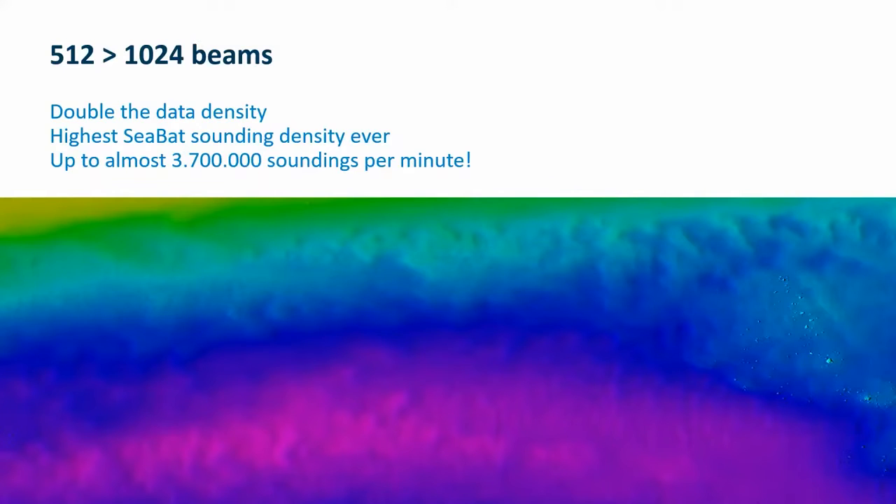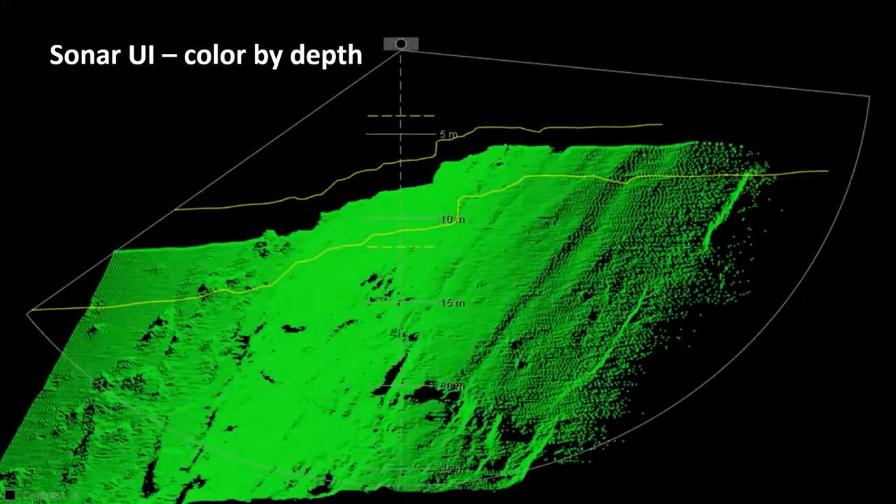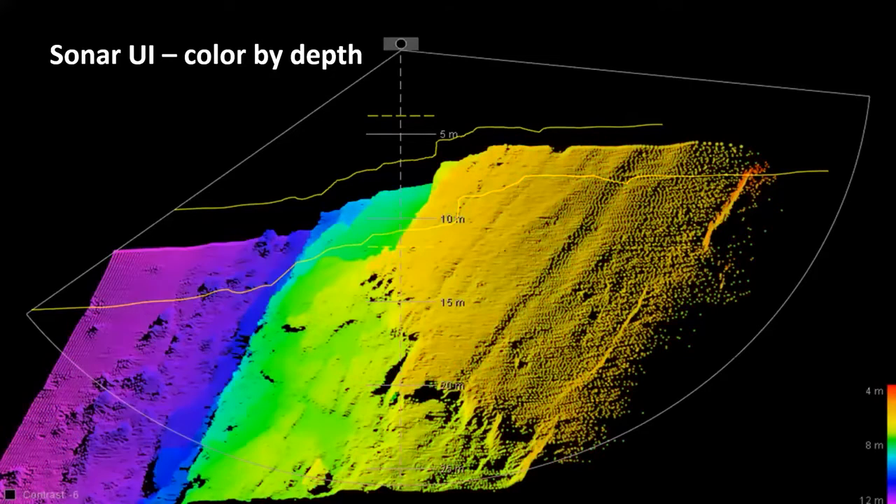We've then added a couple of visualization features. This is what a SeaBat user interface looked like many years ago. And maybe 5 years ago, we introduced what we called history display, a pretty nice way of showing what the SeaBat looks like in real-time 3D. With the version 2 update, we've introduced color by depth in our sonar user interface. This makes it super intuitive to see what is going on with the SeaBat in real time. And with that, let's go over to the recorded sonar demonstration.